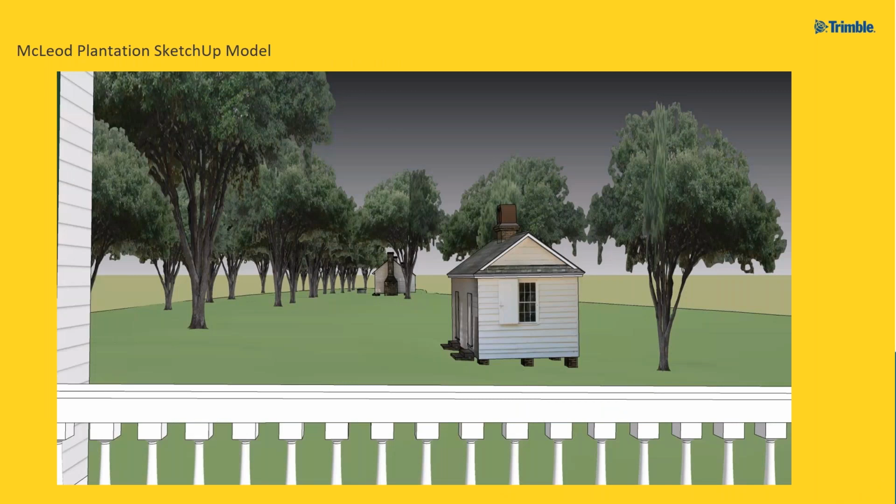Okay, so we went to the McLeod plantation and did a lot of laser scanning. In addition to that, there was some V10 imagery taken of the side of the master's house, and there were some of the cabins captured. So I had the ability to piece together the scan data together with a model that was created